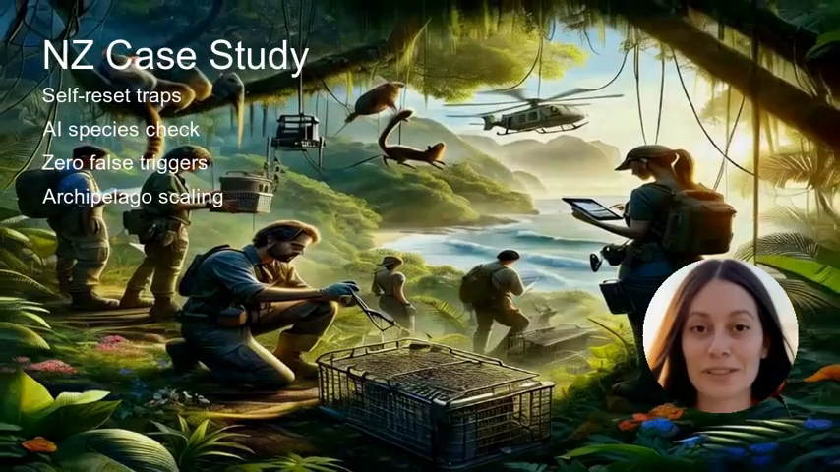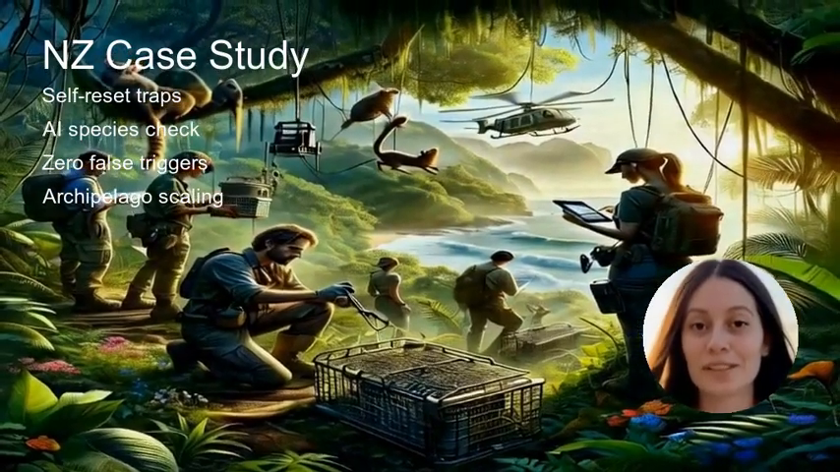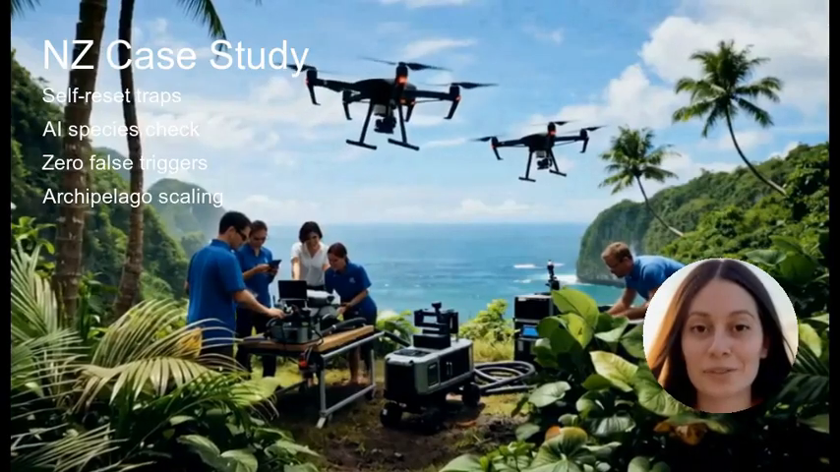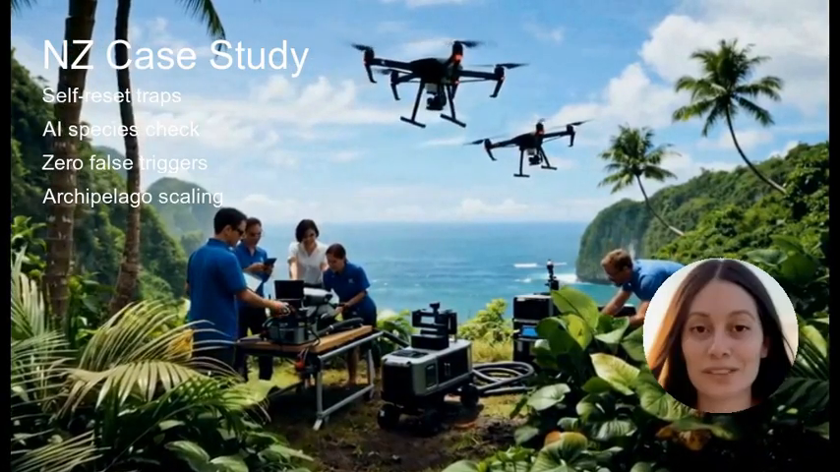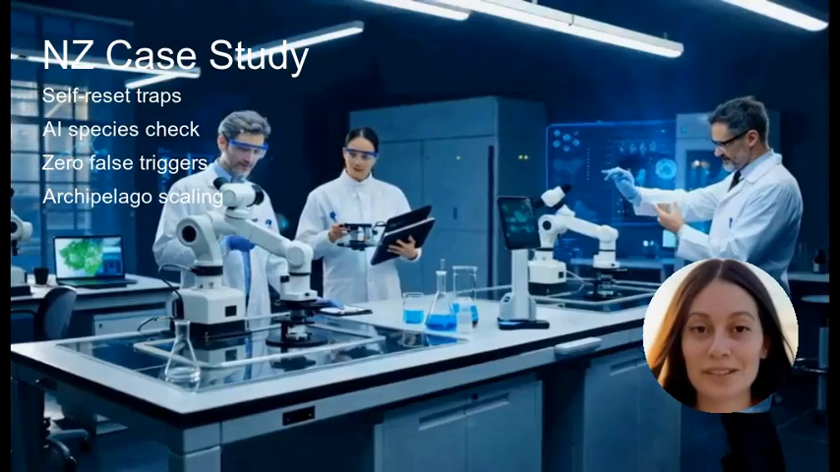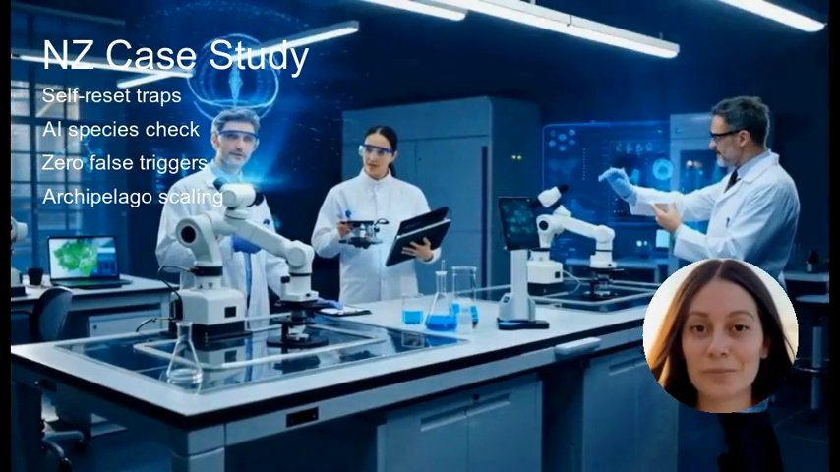Already, hundreds of these traps are catching rats and mongooses in Hawaii, Mauritius, and the Dominican Republic, and they've been adapted for tree snakes in Guam. New Zealand sees the technology as an export industry. The more countries invest, the faster innovation will accelerate.